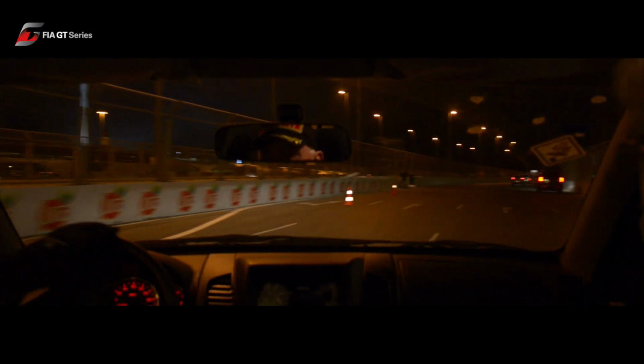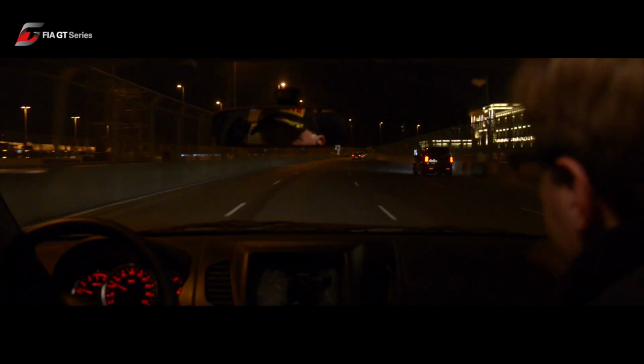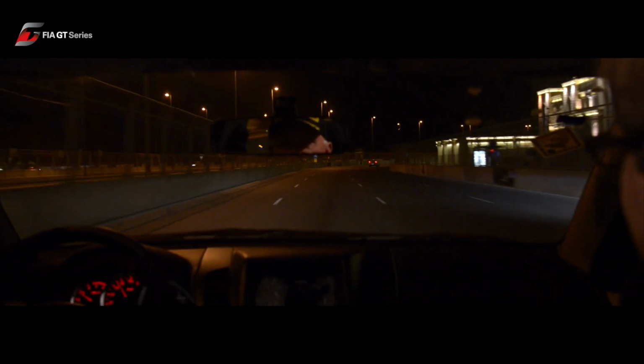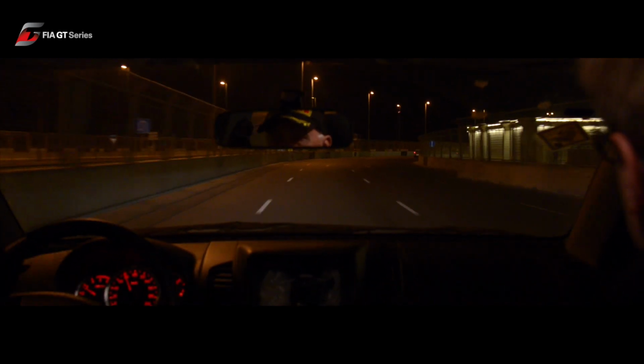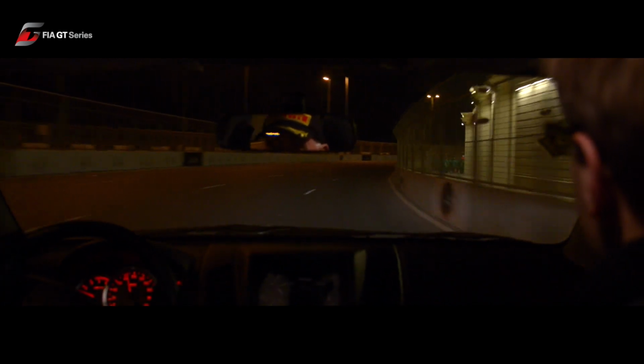So everybody will drift out to the left-hand side to maximise corner exit speed. And now we get fast. This is really good. This is a great corner, make no mistake, I promise you. This is maybe for me the best corner on the circuit, because you think you've made your apex.